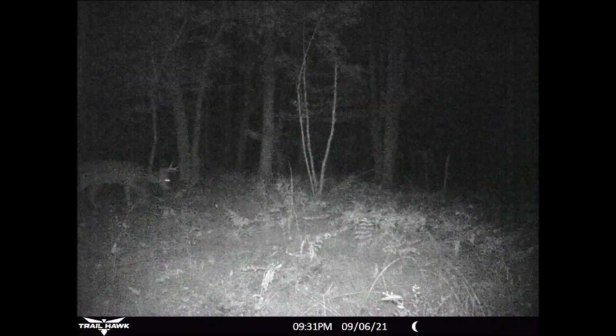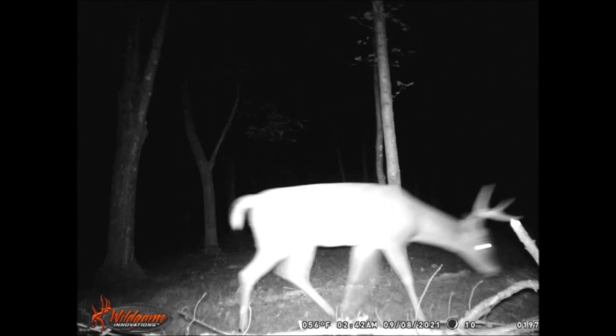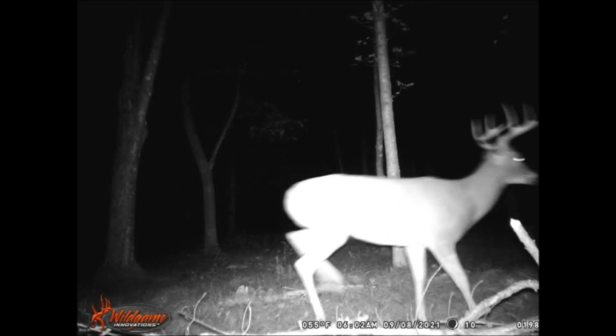Later in the evening at 9:30 p.m., still on the 6th, this 8-point buck cruises along a trail just east of the food plot. Then, on the 8th, under the early morning cover of darkness, this 8-point moves in on a trail northeast of the food plot. And later that morning at 6:02 a.m., this 8-point follows on the same trail.